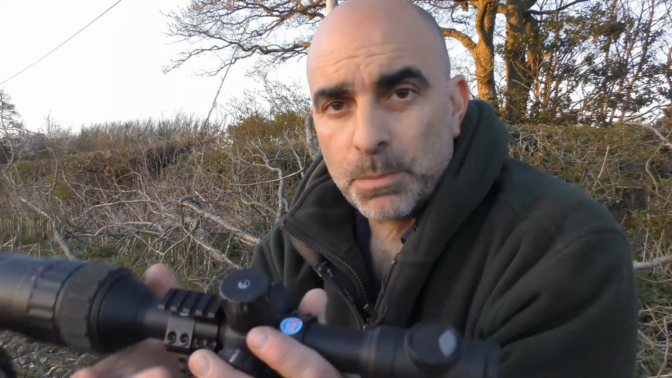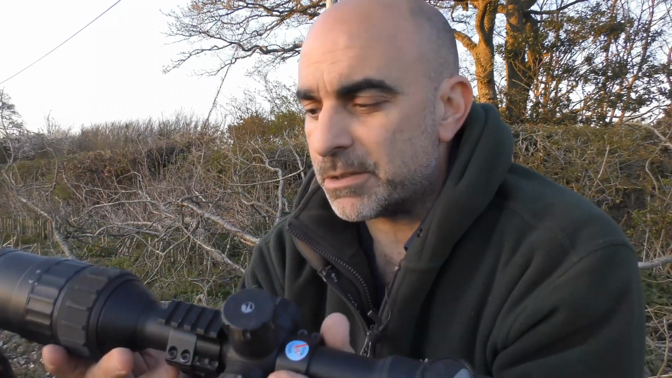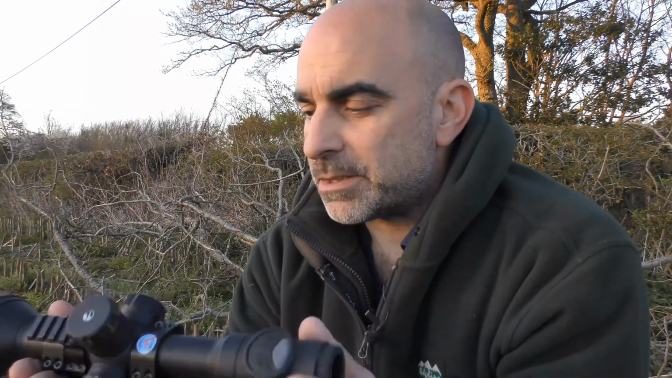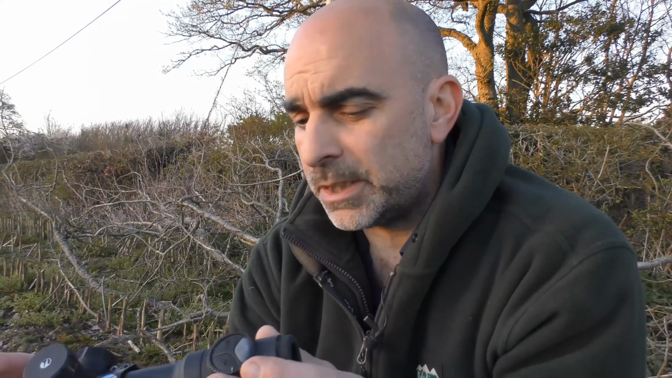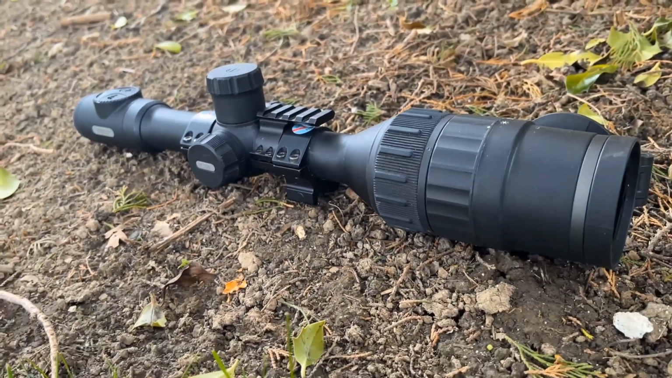I would say that probably this scope offers the best clarity day scope, or day mode, the colour mode. It's probably the nicest of the three, very rich colours. The other couple are slightly more washed out than this one. It's got a very similar magnification range to the others. It starts off at 3.5 and steps to 7 and then to 14. You've also got picture-in-picture mode on there, inbuilt recording with sound, and the ability to take photographs. So that pretty much sums up that one.